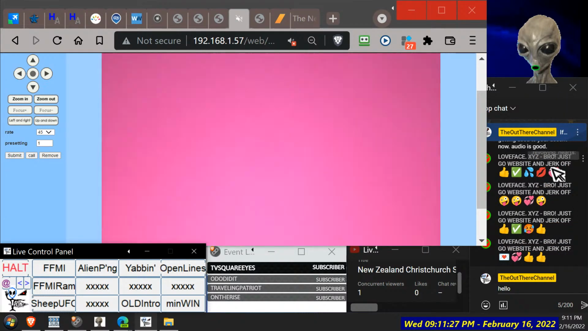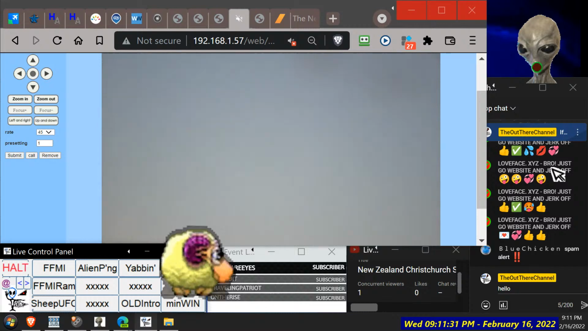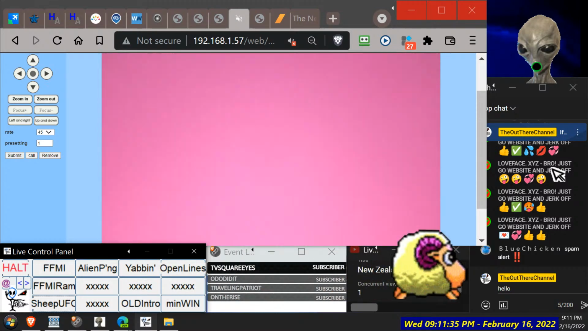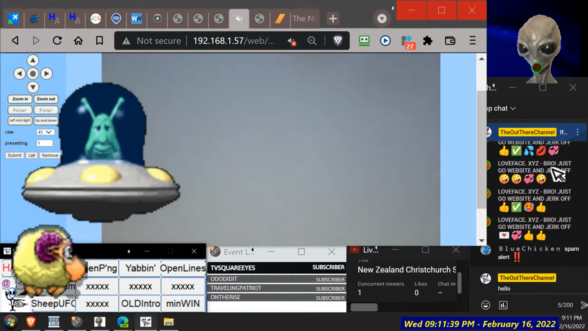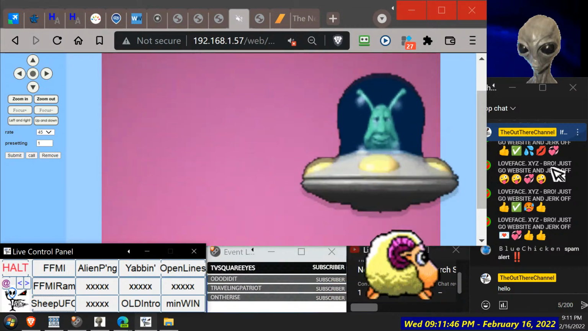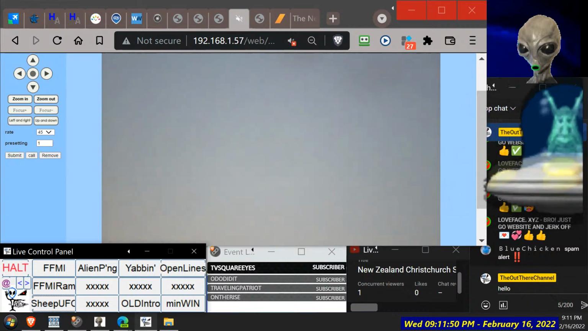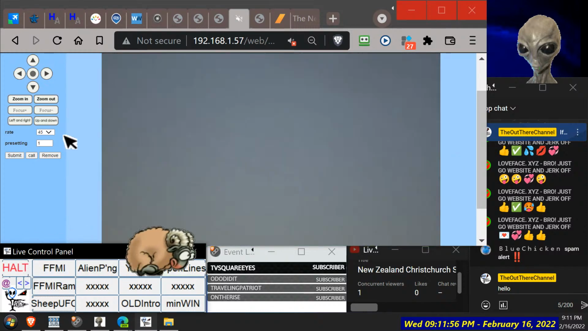Looks like we got some light fade in there. It'll switch into infrared mode then. Must be getting to that borderline between switching from normal sensor to infrared. So it'll be trying to put the filter which clicks into place. Okay, we'll swing back out.